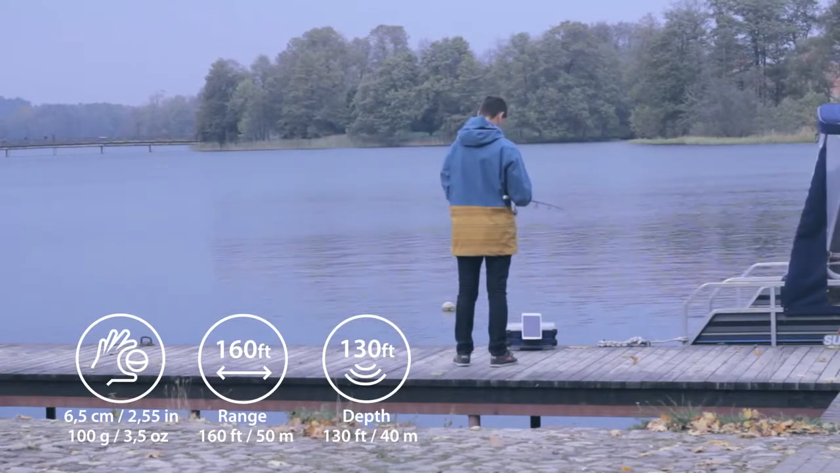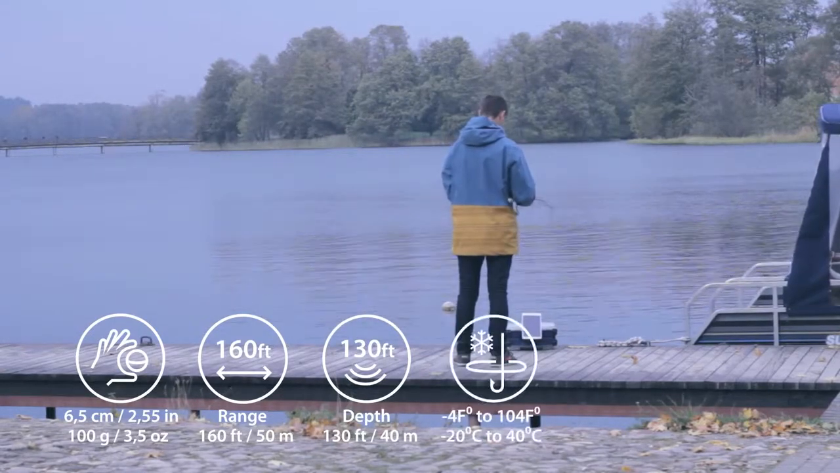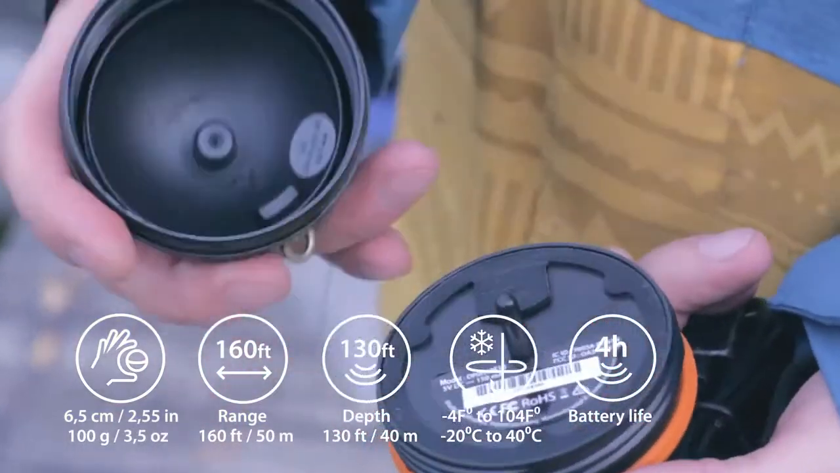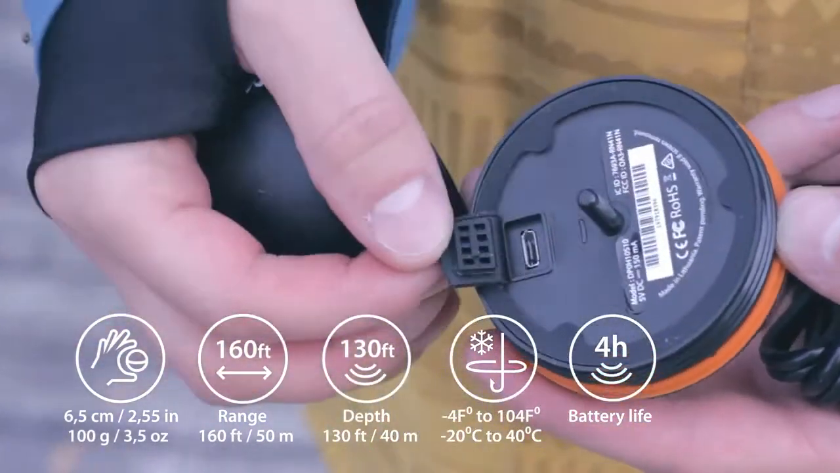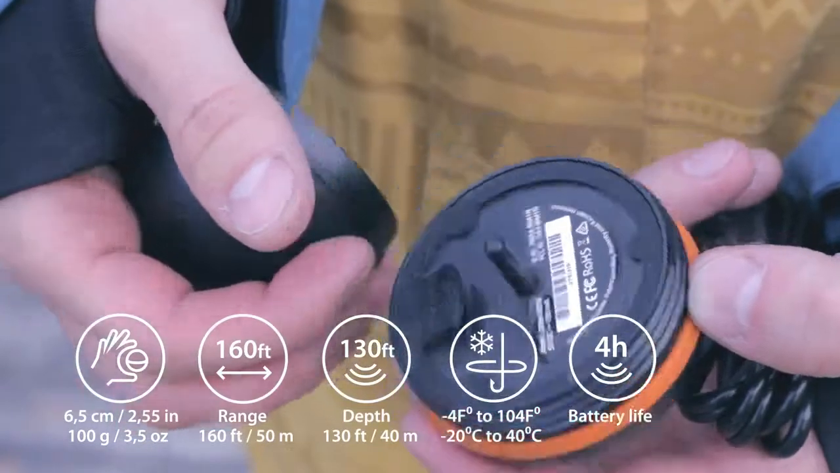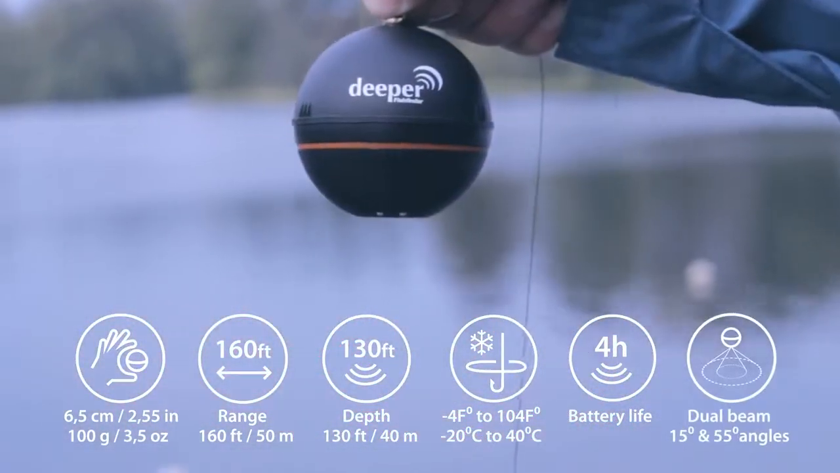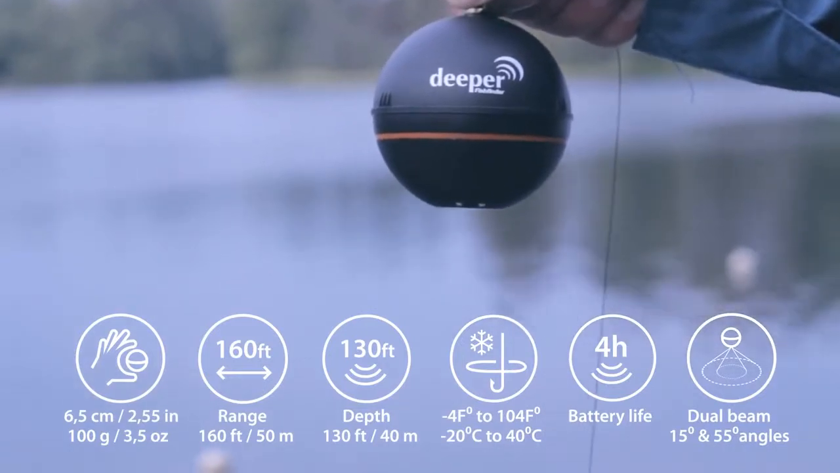It works in both saltwater and freshwater at temperatures down to -17.8 degrees Celsius or 0 degrees Fahrenheit. The lithium polymer battery is fully rechargeable in 2 hours using a micro USB power adapter and lasts for 4 hours under continuous use. It also features a dual beam sonar with 55 and 15 degrees cone.